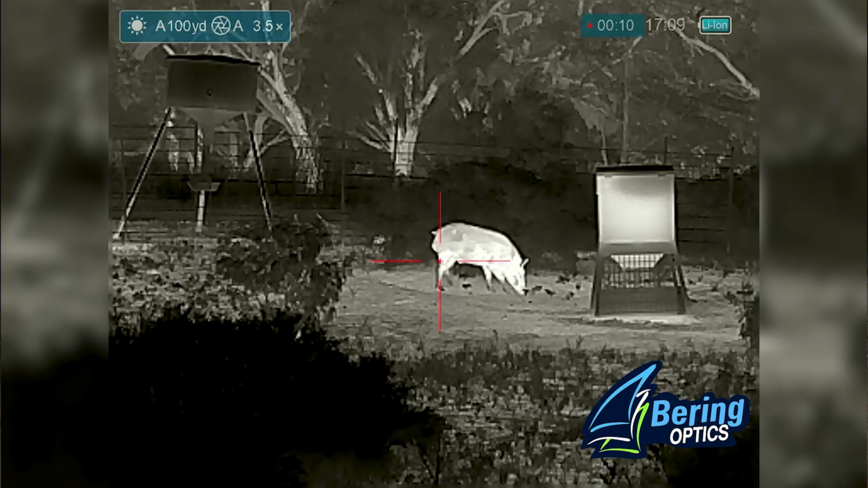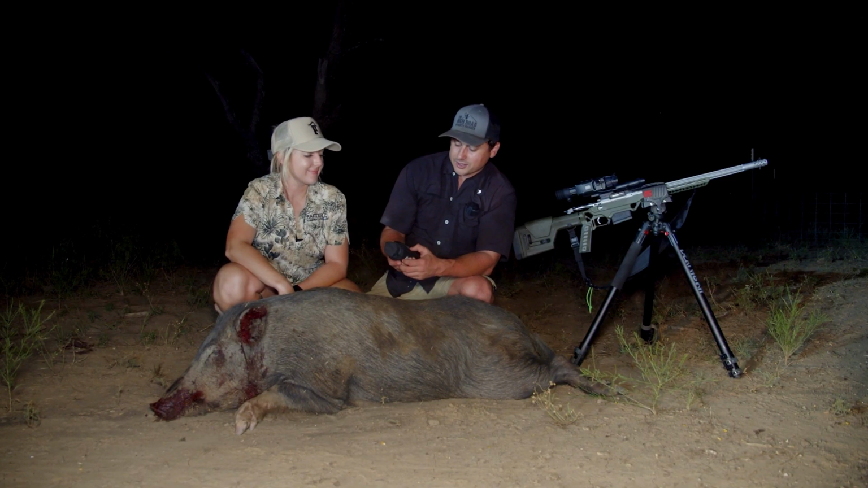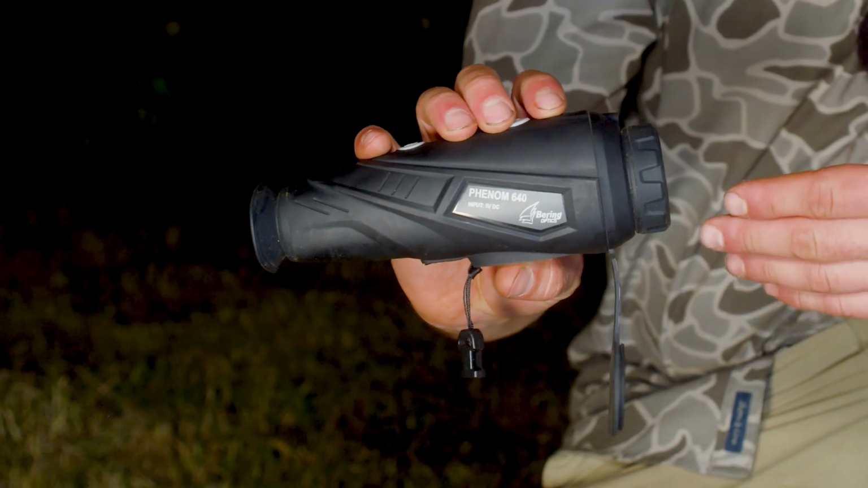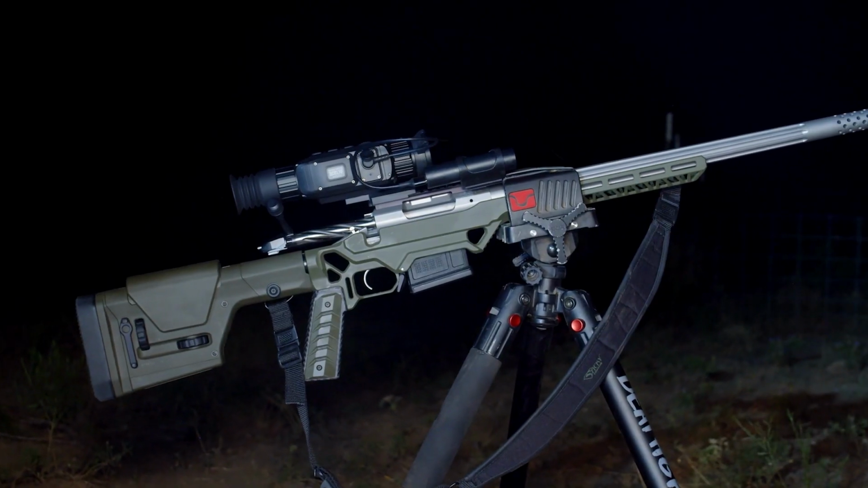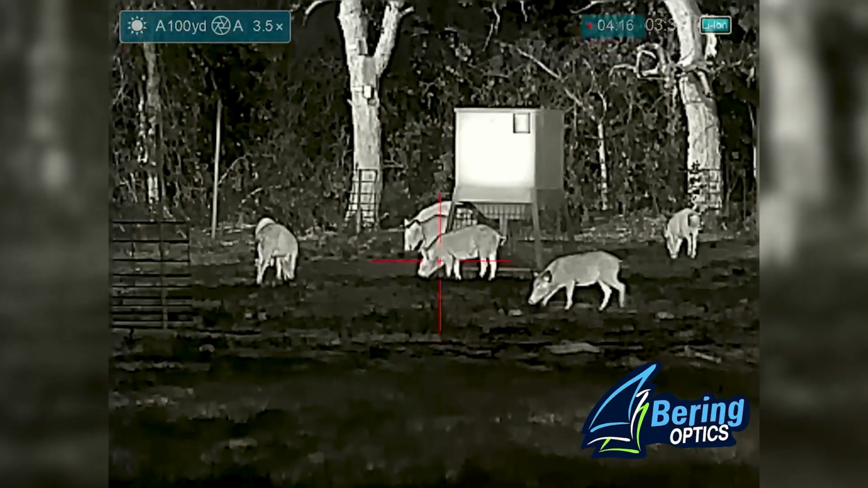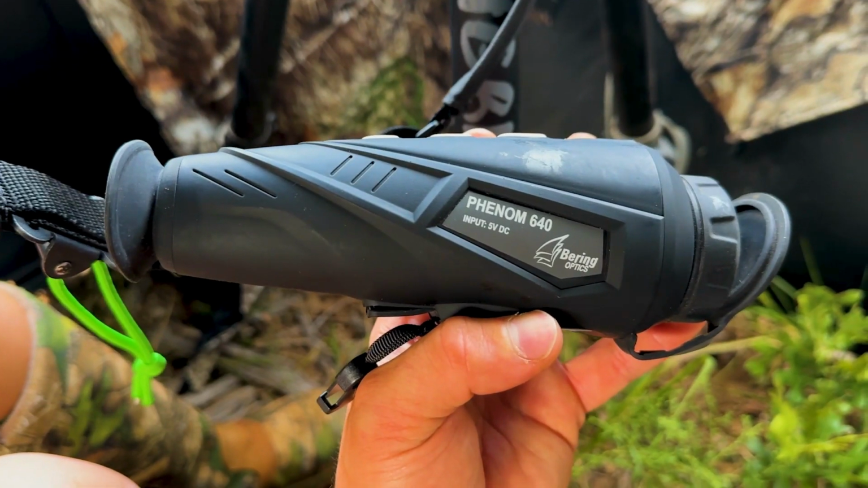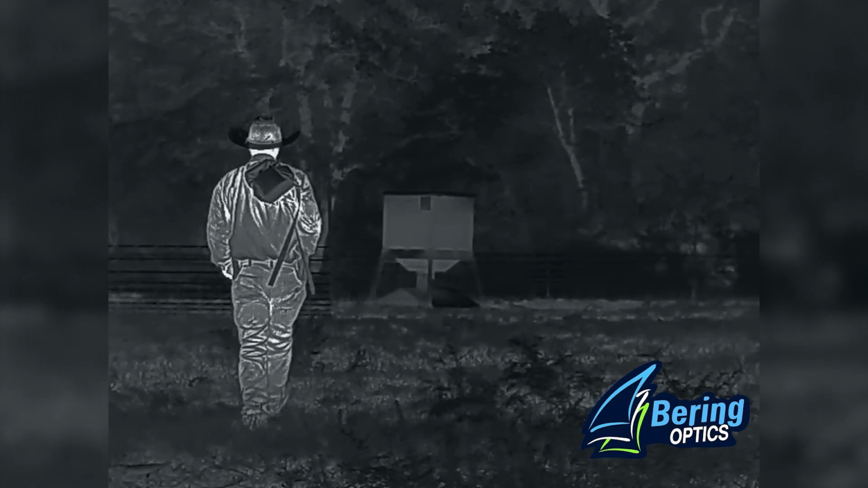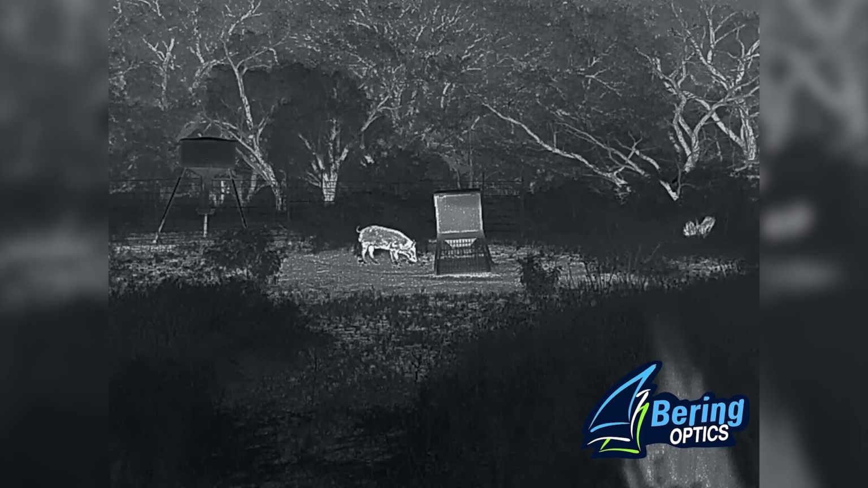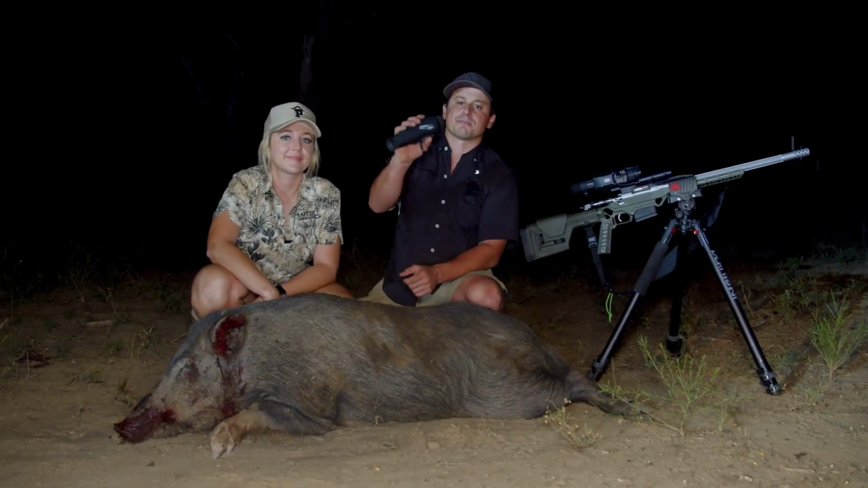Absolutely. This is actually Kenley's first time using thermal, and she has had no problem operating this whatsoever. And I actually threw it up for the alley-oop with the assist with this Bering Optics Phenom binocular. Now, a high performance scope is pivotal when you're out hunting with thermal, all right? And we had that. But another thing that you should really consider is a thermal binocular, because it's great for scanning, it's great for checking fields, checking the perimeter, making sure you're not getting snuck up on. So if you're out there and you're looking for a quality thermal night vision product, you need to check out Bering Optics.